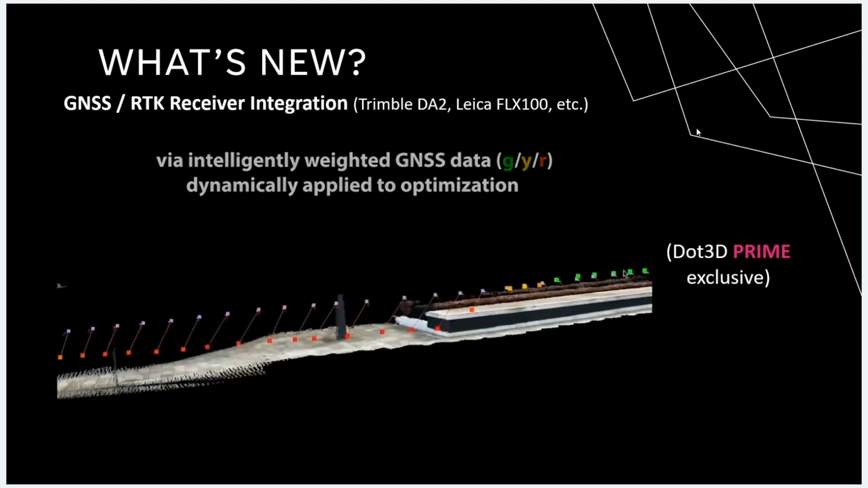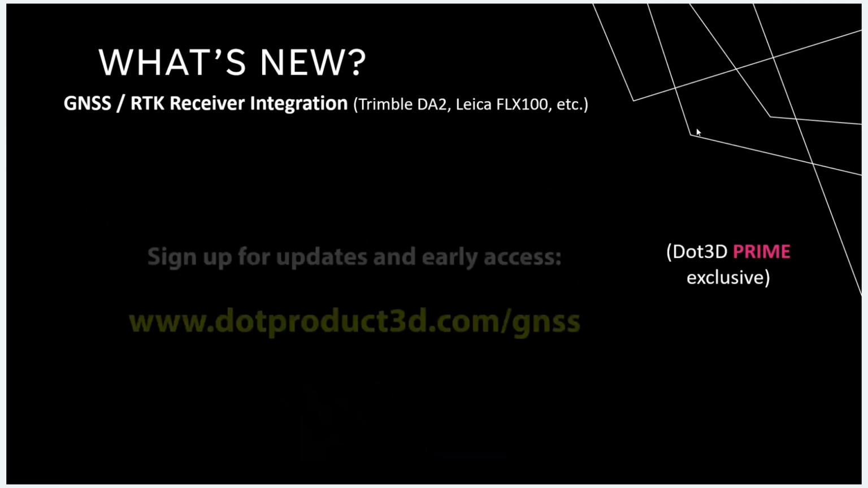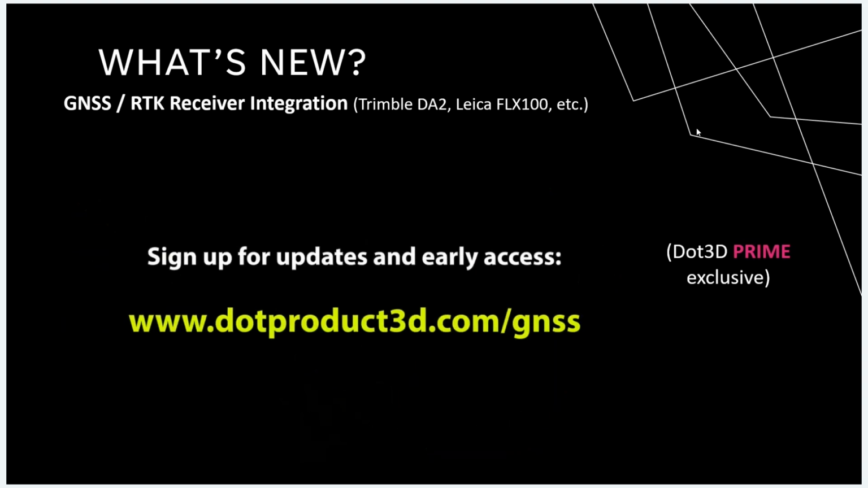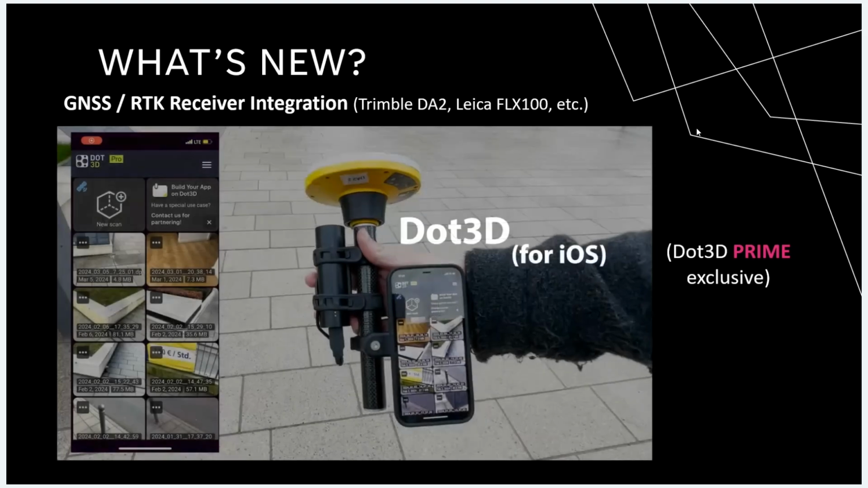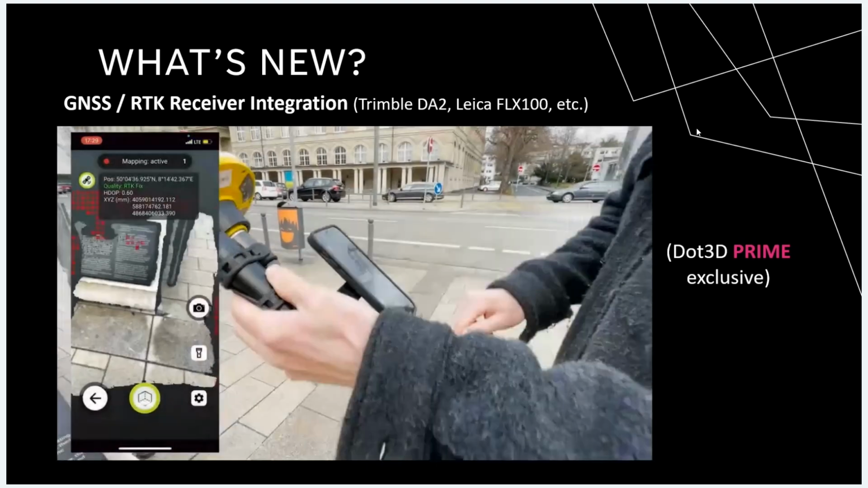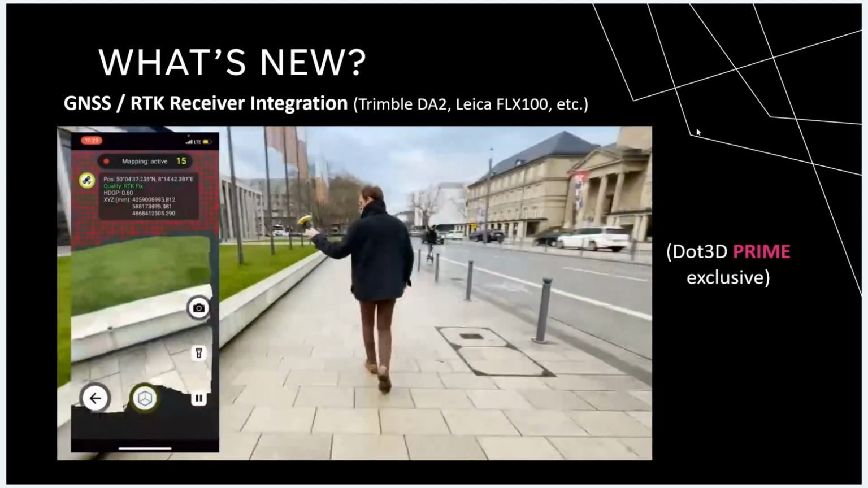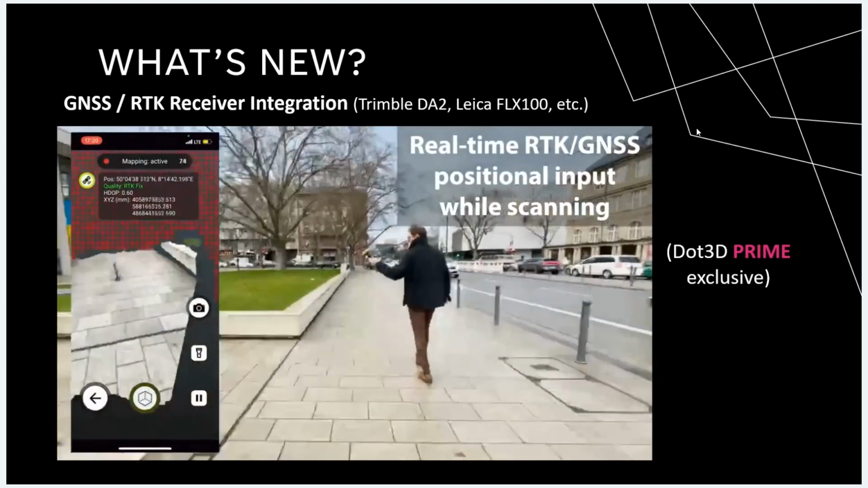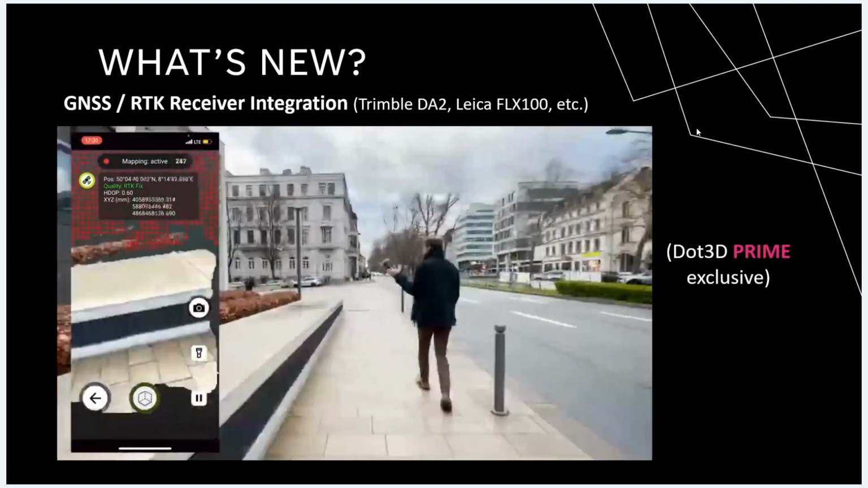They're color coded here, showing you green are the highest quality RTK signals, and the orange and red were areas under foliage where the signal wasn't quite as accurate. And that's really important to note because that's a big piece of what we developed here is the ability to intelligently adjust for those and apply them relevantly to your optimization fully automatically. So you don't have to go in and decide what's going to be used for what. Dot3D does all that for you.